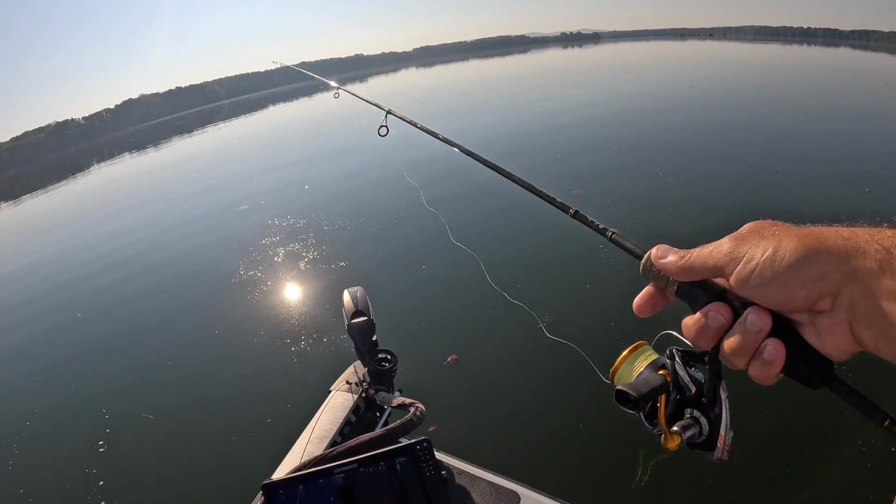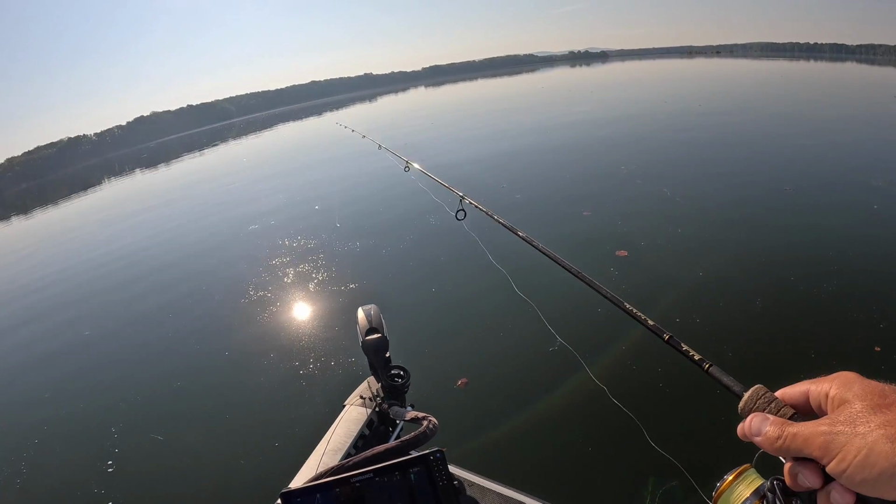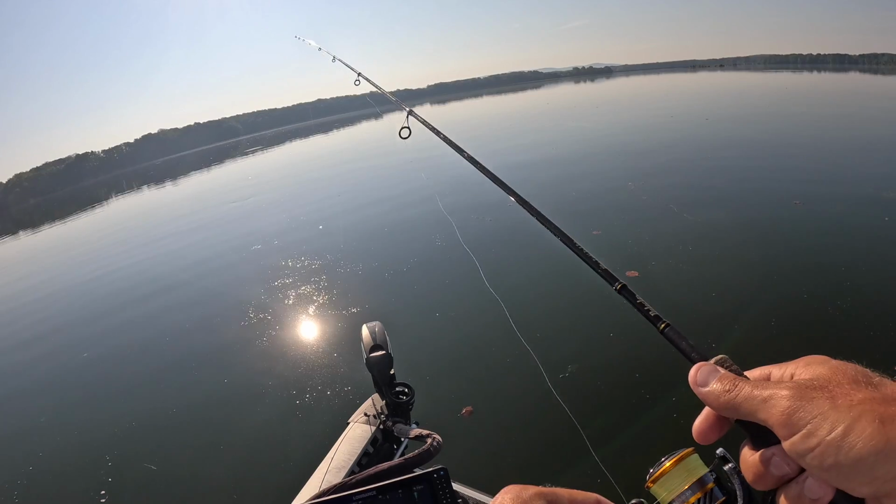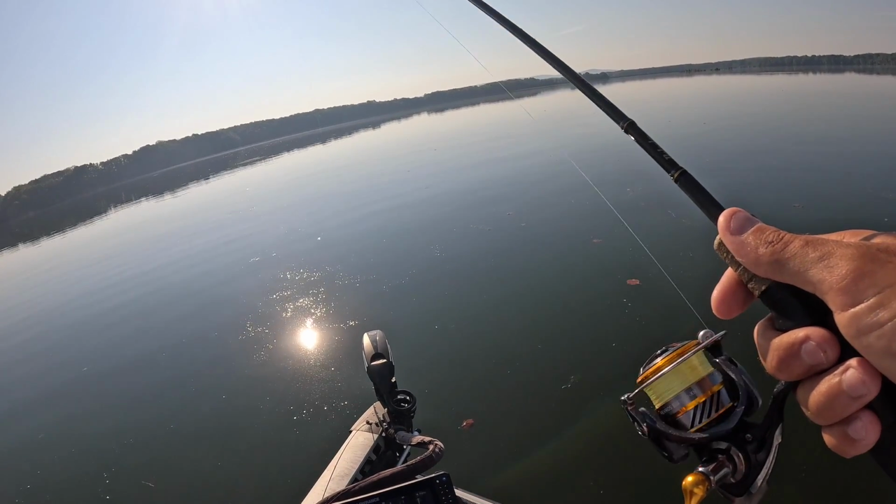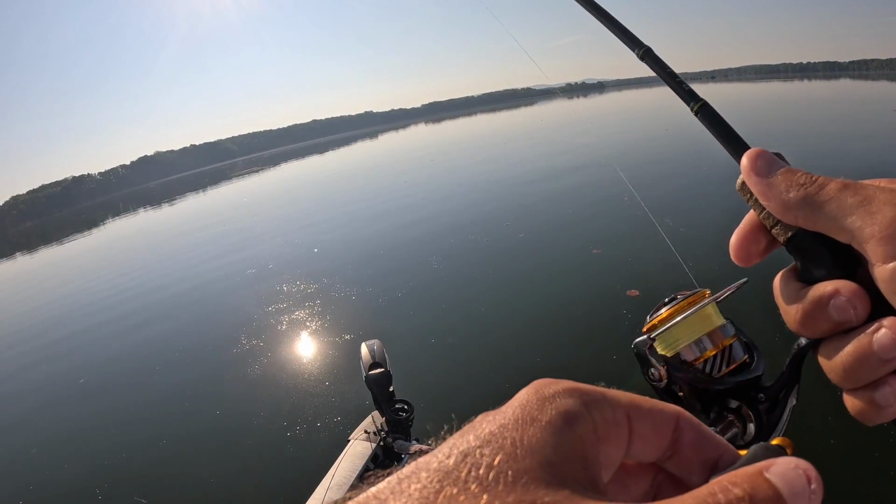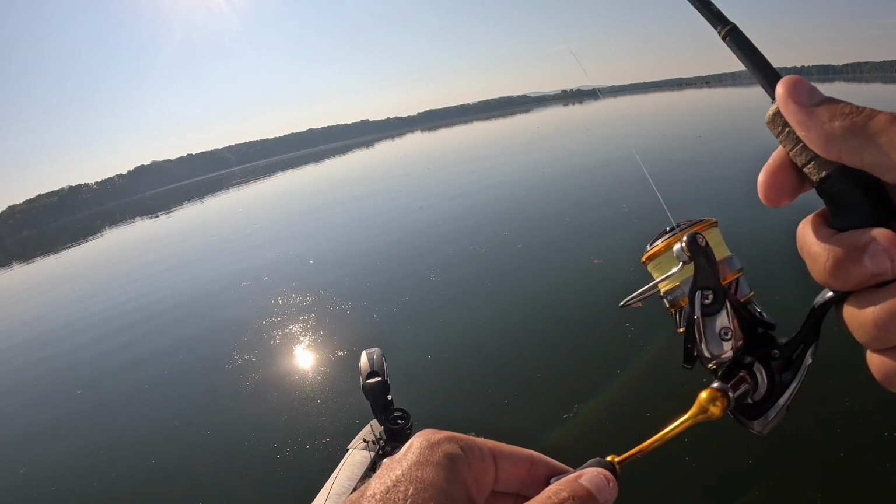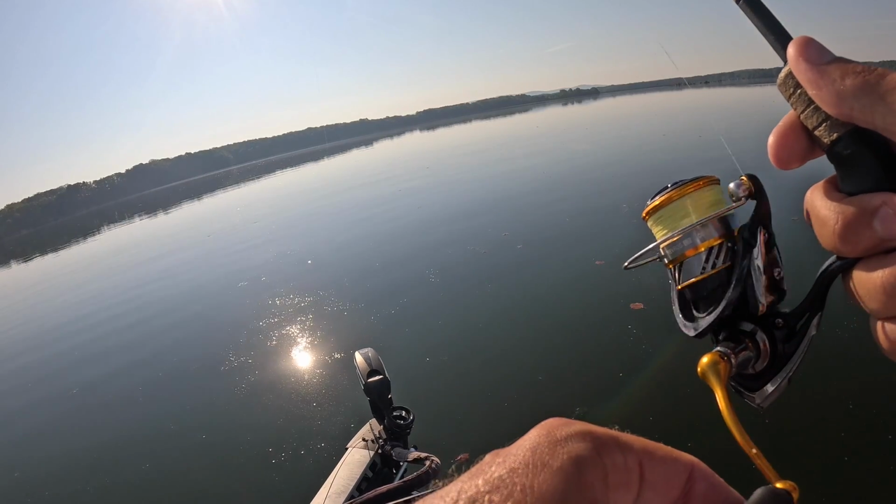Like, I always thought if you ever got hung up in a brush pile and you jerked and pulled on that brush pile and broke your jig off, that you probably just ruined that hole. That's not the case. Those crappie don't care. They'll sit right down there while you're jerking and pulling on that brush pile. They may scatter for just a second and they'll go right back in there.